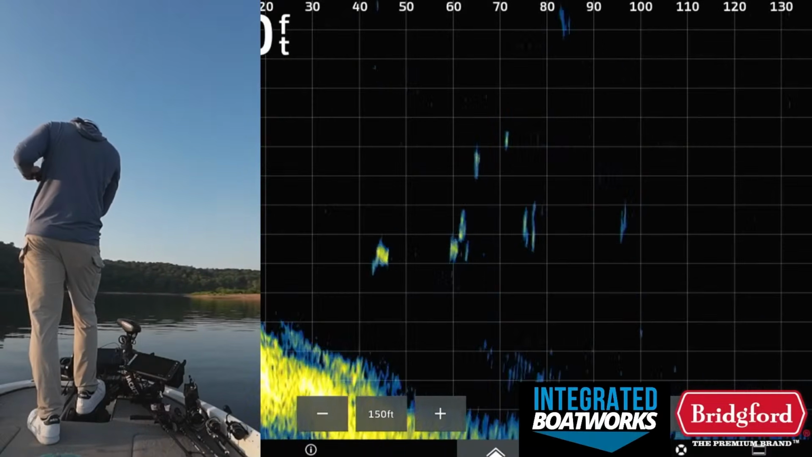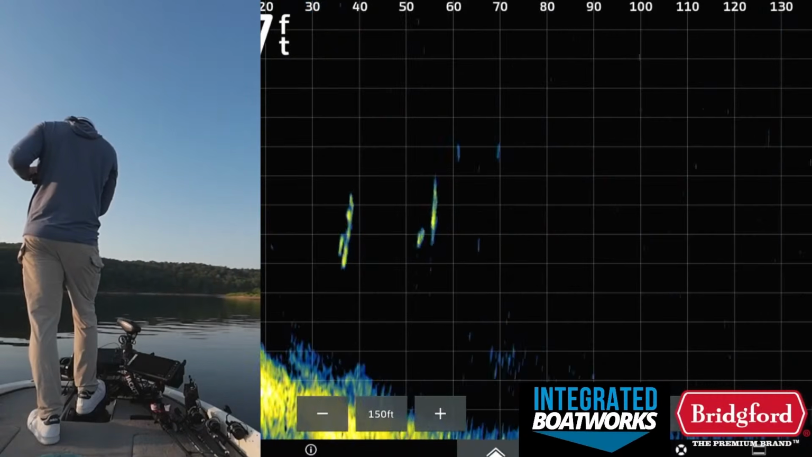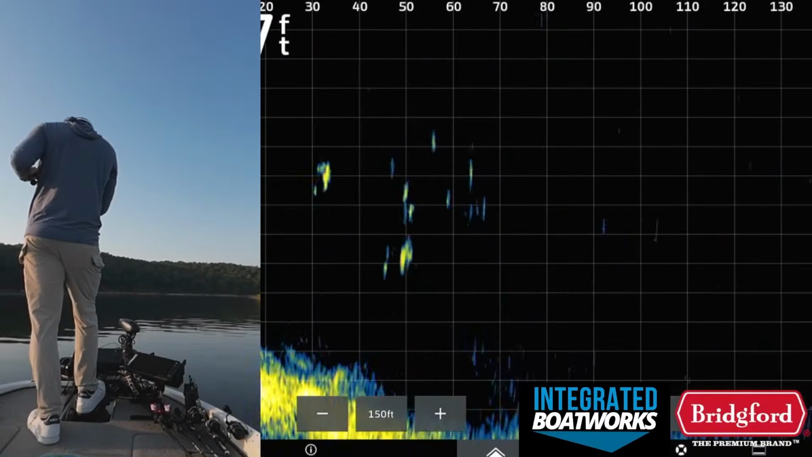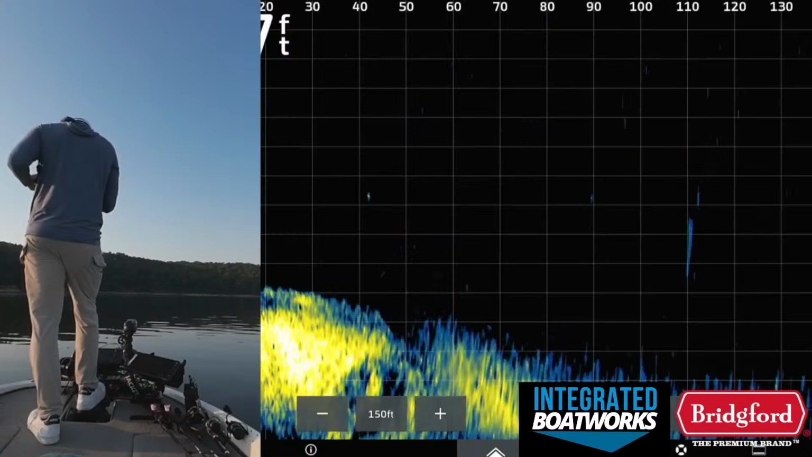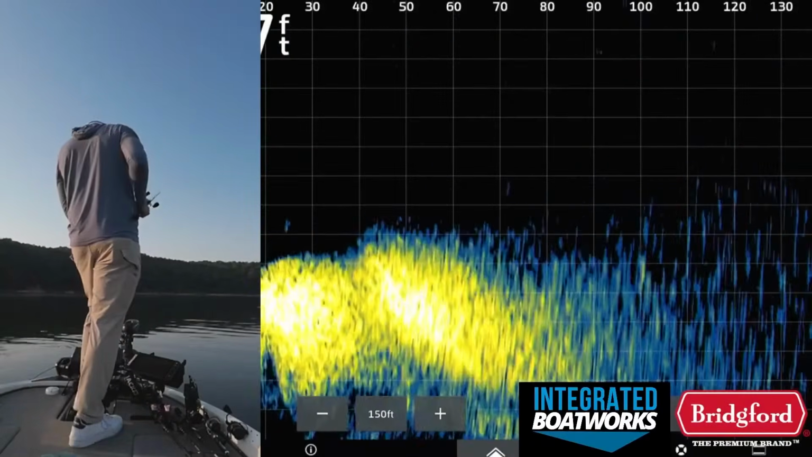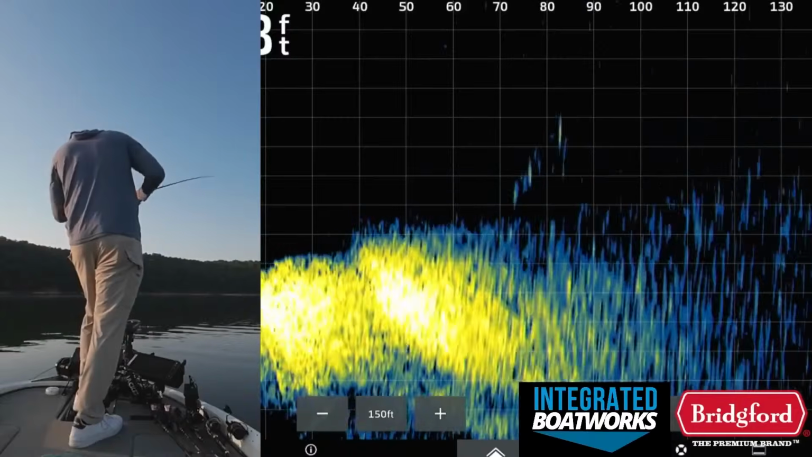Bait's 70 feet out. We're in the middle of all those fish. Nobody's coming to look at my bait, so I don't know what these are out here. But whatever they are, they're not interested in what I'm selling. Fine. Fire on these couple fish right up here. Probably gar. I'm even wasting a cast on them, to be honest.